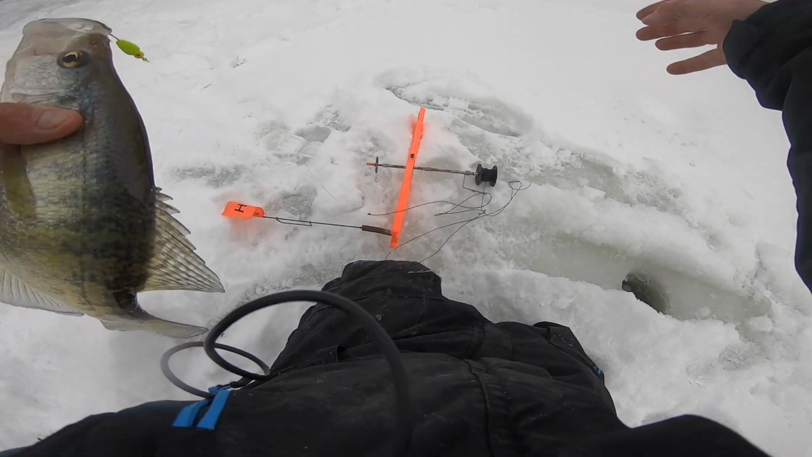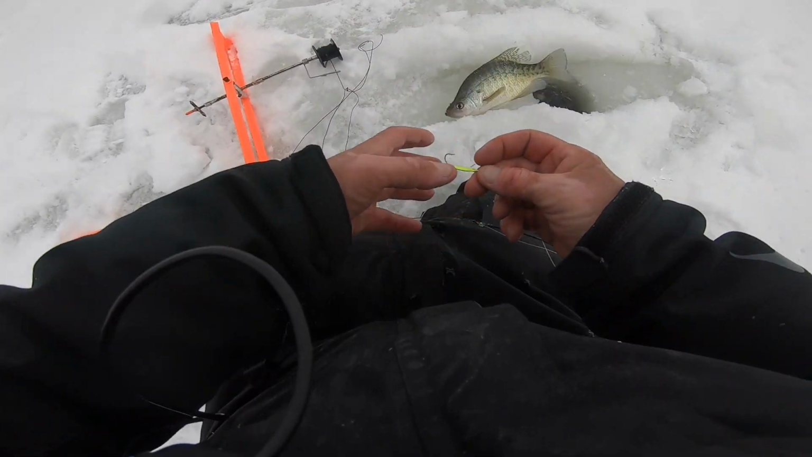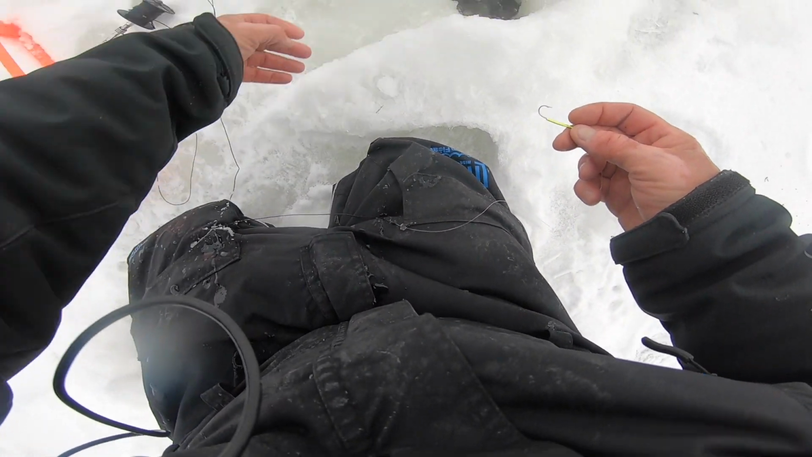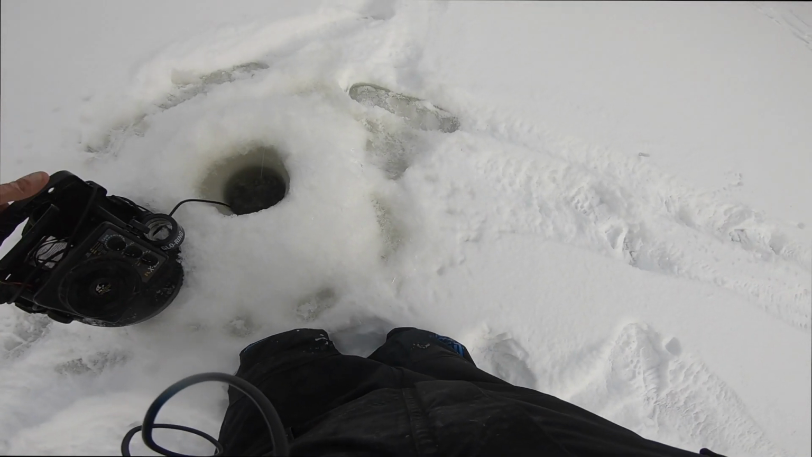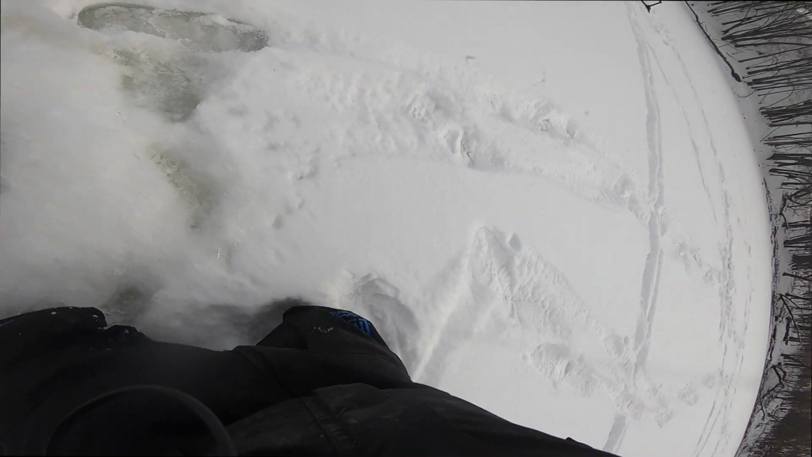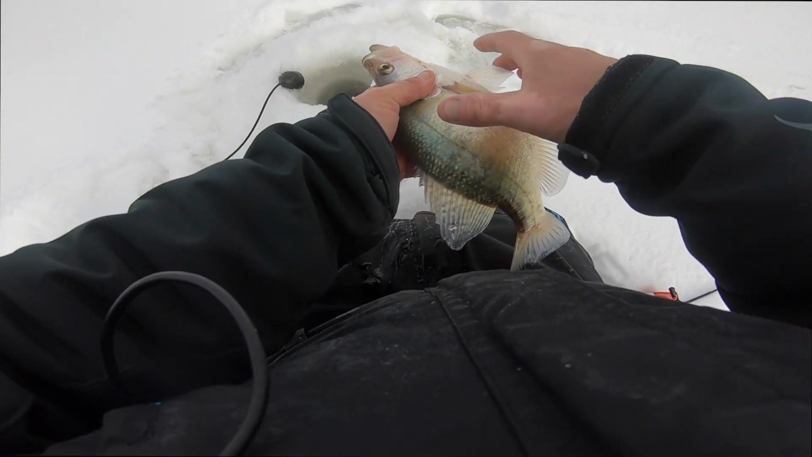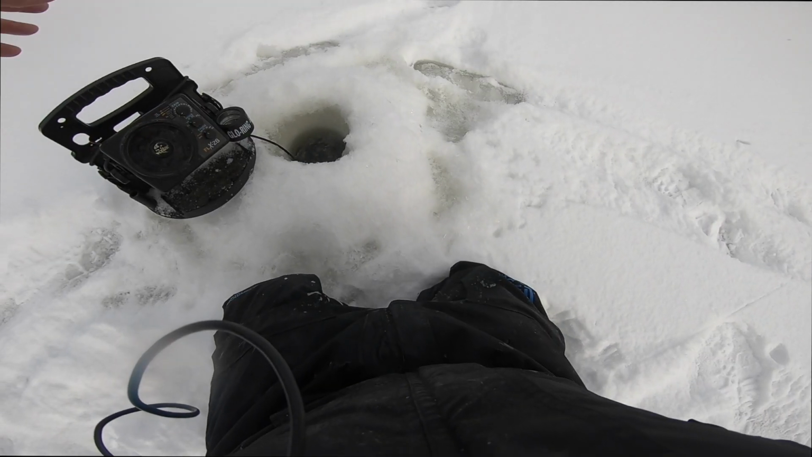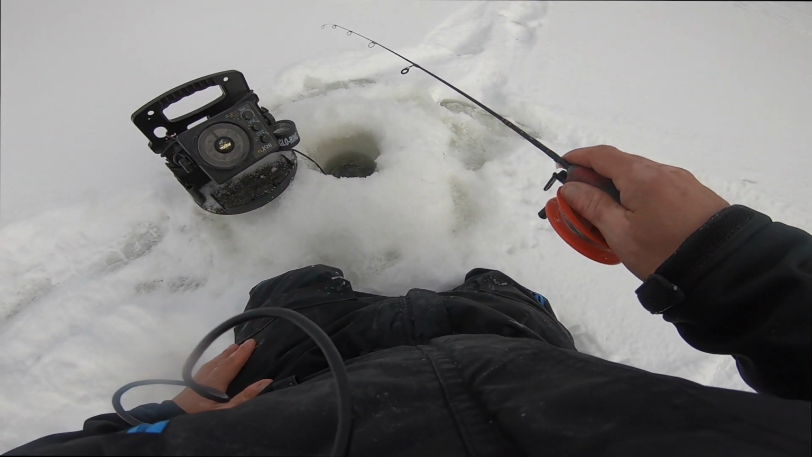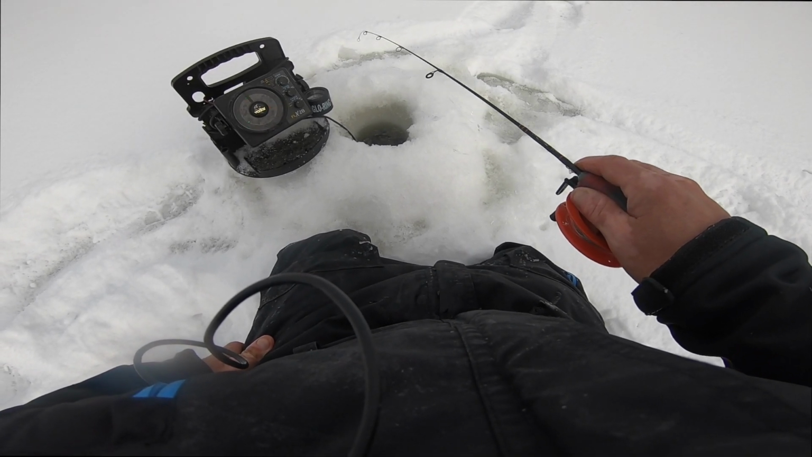Got you that time. Got that one on the demon jig. Nice 11.5 probably. Send her back down the hole. Pretty solid one. Goodbye. I really want to see what a really big one looks like out of here. I mean, these like 12 inchers look like they're huge.